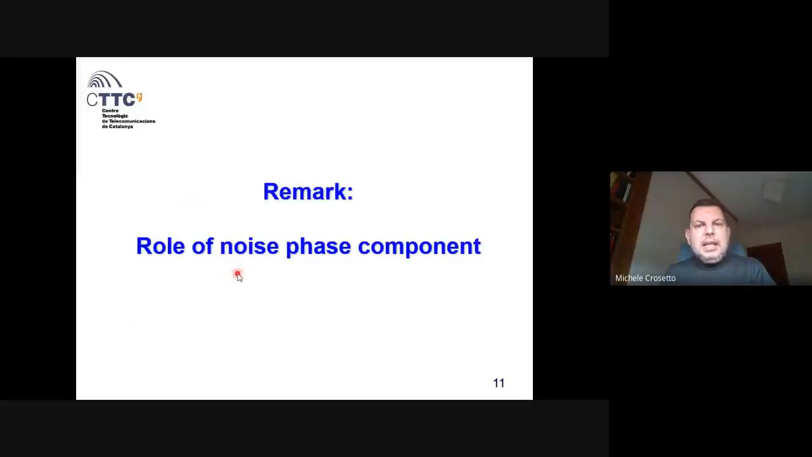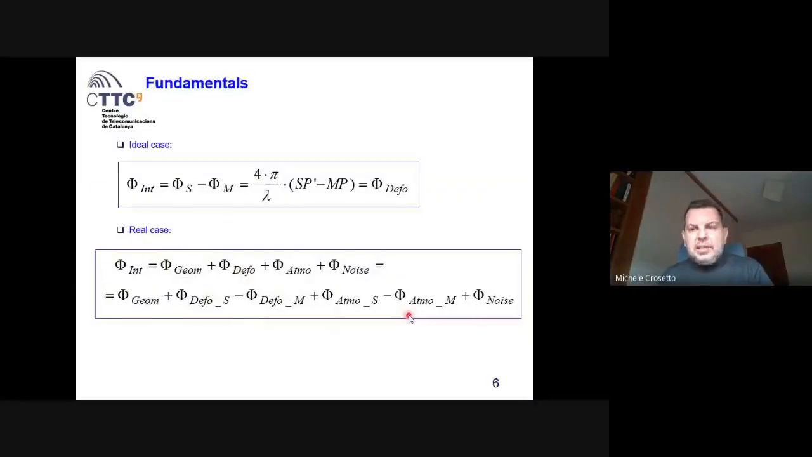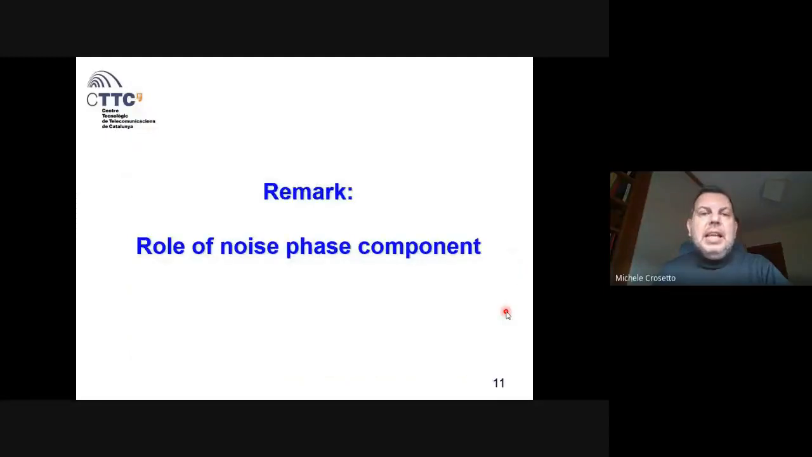I have a remark on the phase noise component. We have seen here the equation, and this is the last term, which could be the last and the least. The reminder is that it is not the case. The phase noise has a very important role in this application.